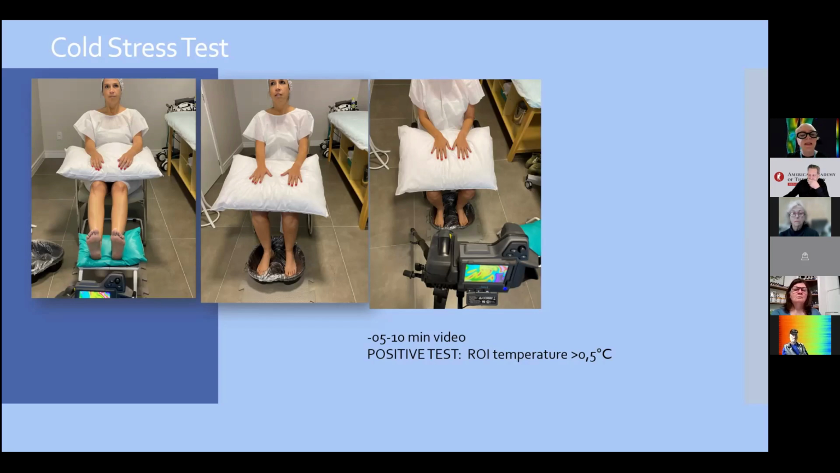We can see the physiologic response. When we cool one segment, we have a cooler response in another segment. It's a normal physiologic response.